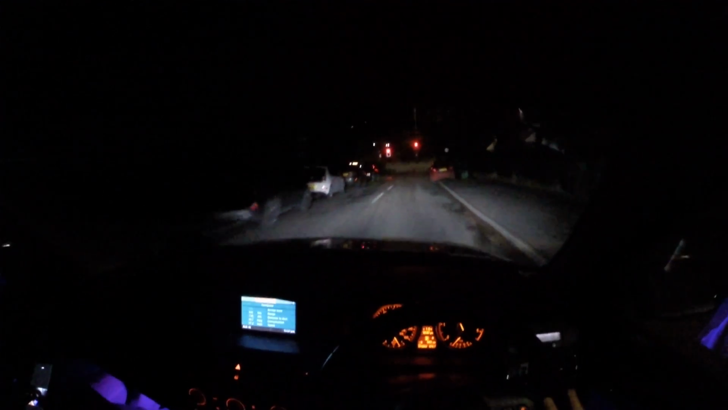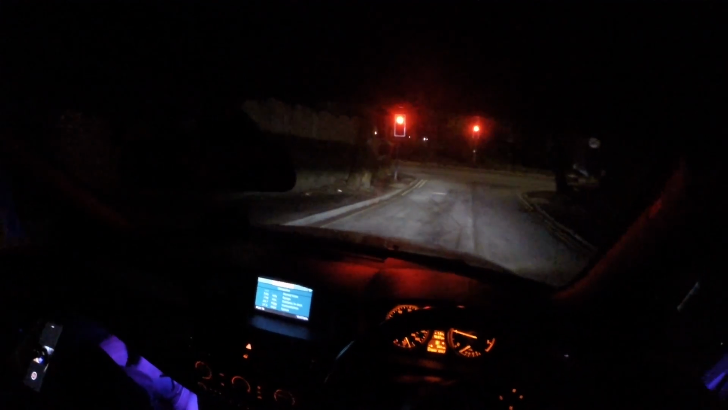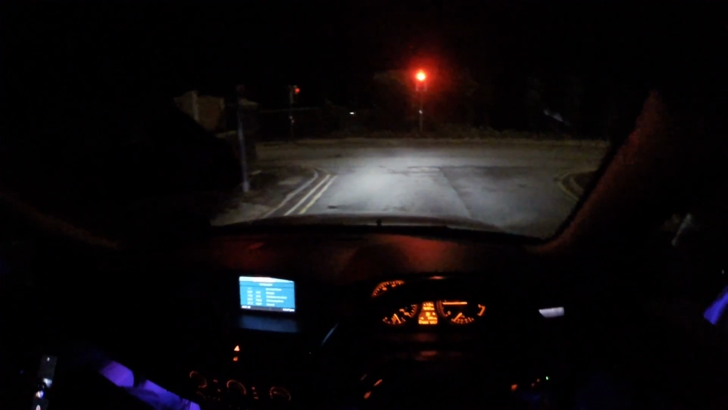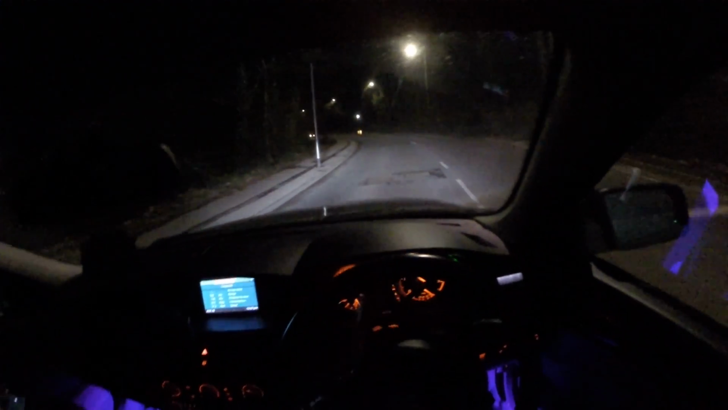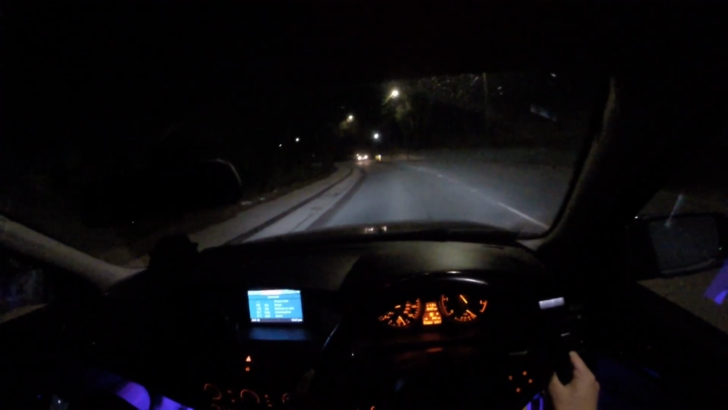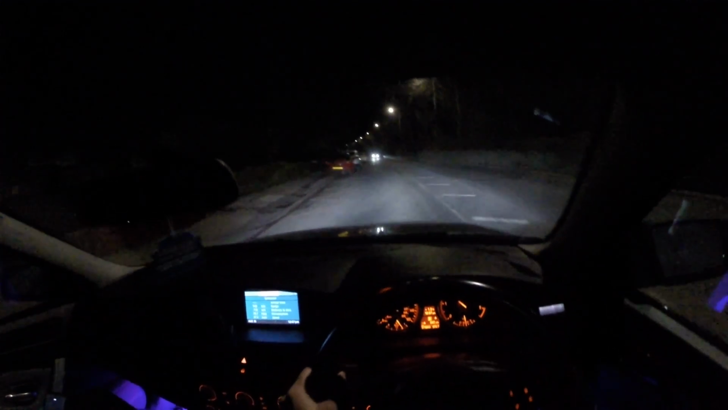Have a look at these high beams, guys. Very bright. Why is the engine braking so heavy? There you are. So this is a 6-speed, I believe. Take on some nice roads for you, lads. Pretty smooth drive.